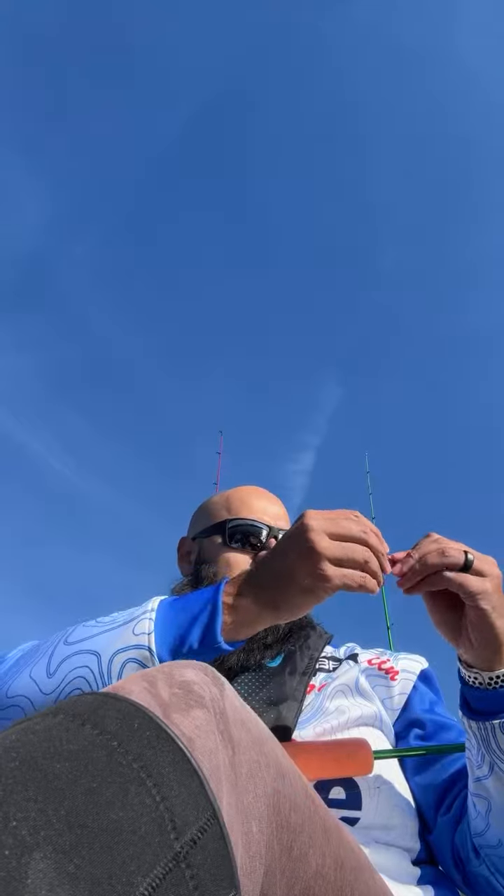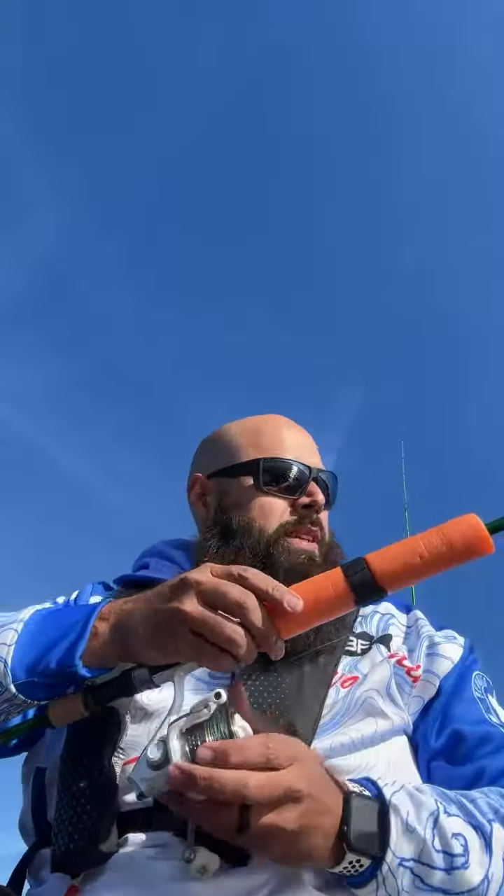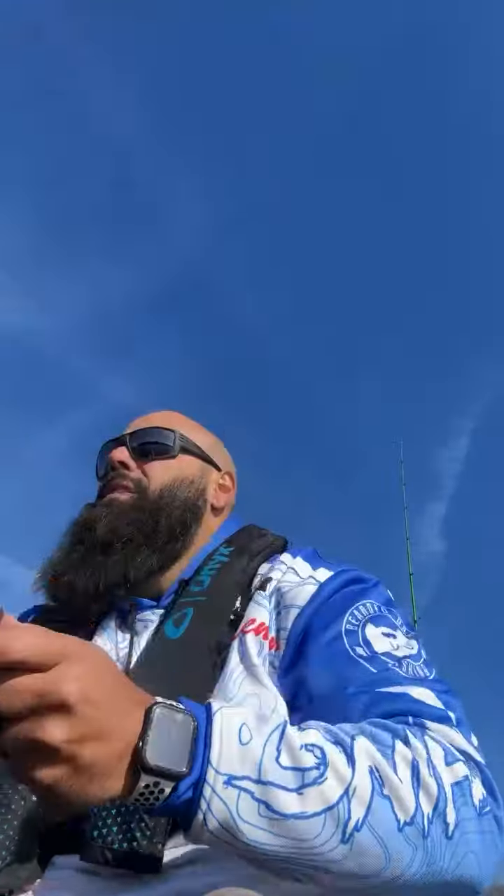I wish this little jig head had a bait keeper because my little Kayak keeps sliding down here. I need to get some lighter tackle now if I'm gonna do this crappie thing more often. This bass gear is a little bit cumbersome for going for these little guys, man.